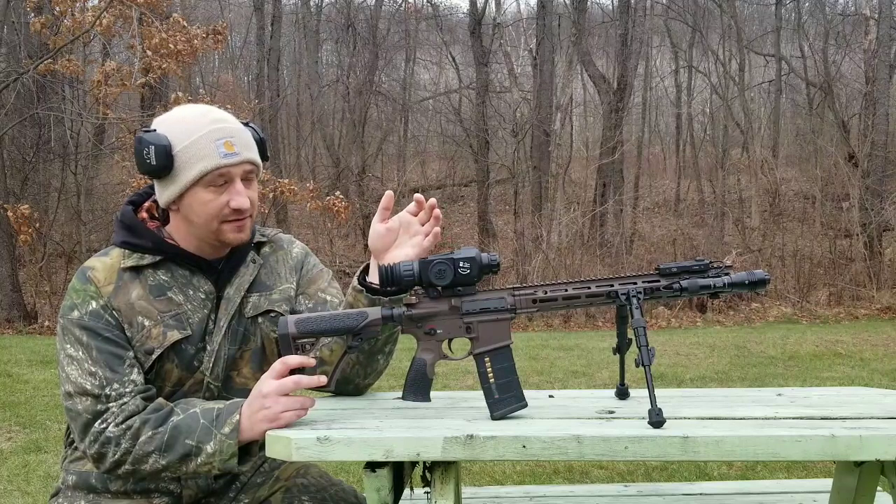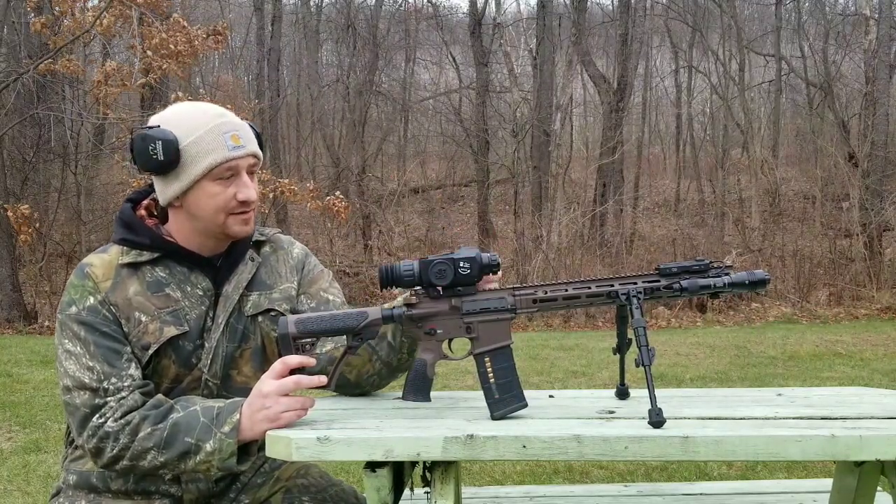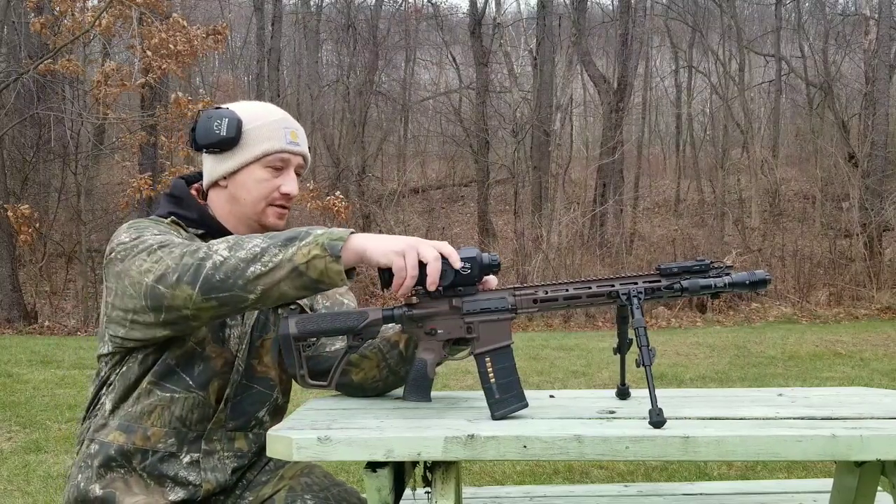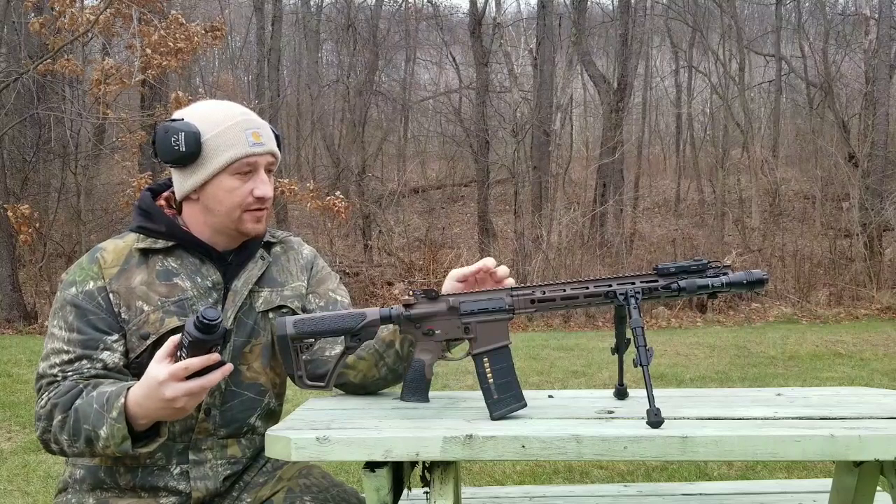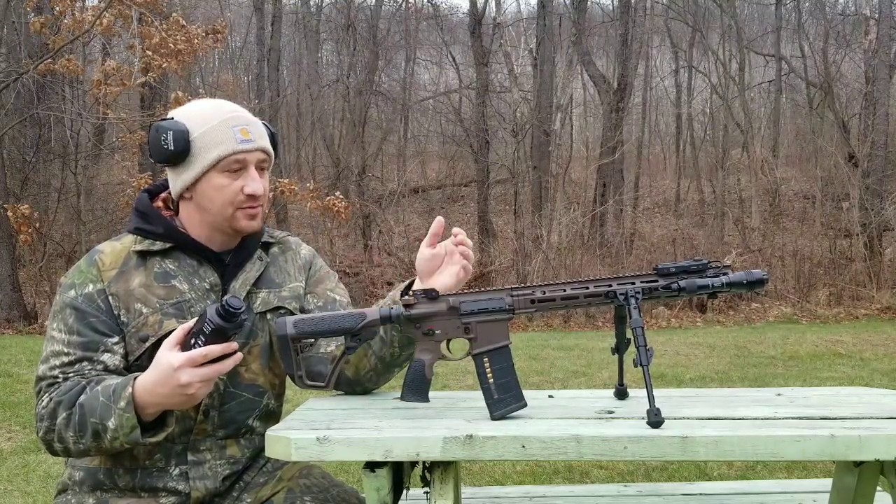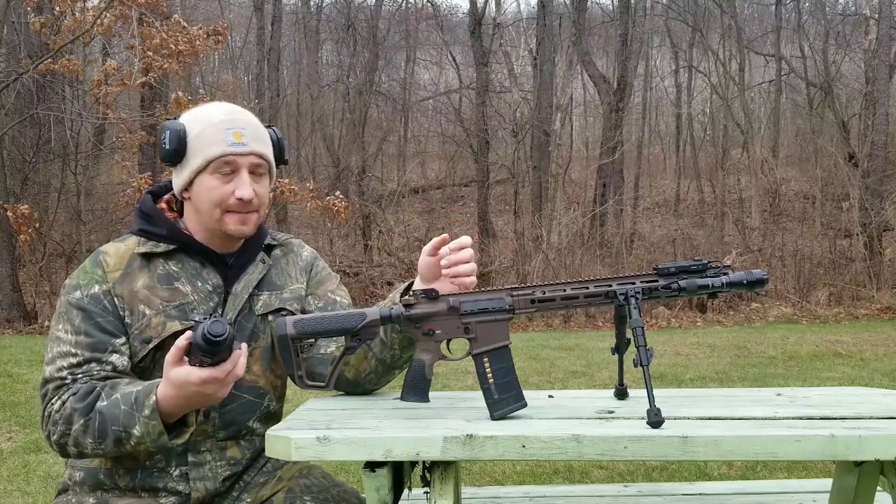I'm going to get 0 to 50 yards. You could set multiple zeros for different profiles. It comes with a quick detach on the actual scope itself. So like I said, you can have multiple profiles for different calibers, different rifles. Plop it on in the same spot.